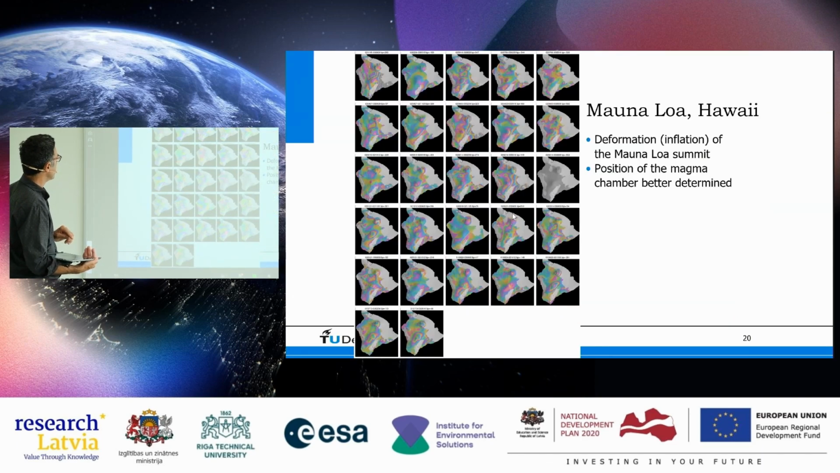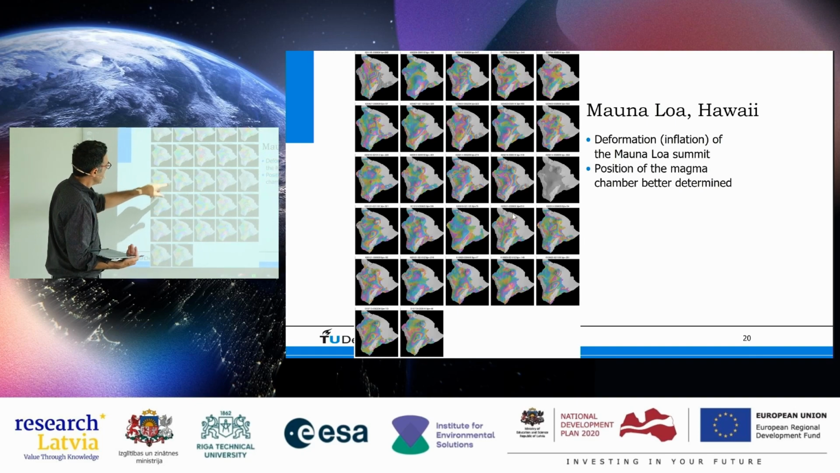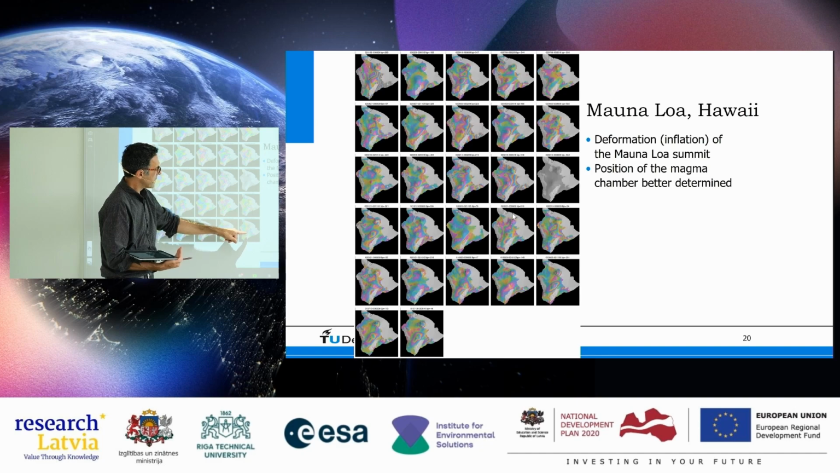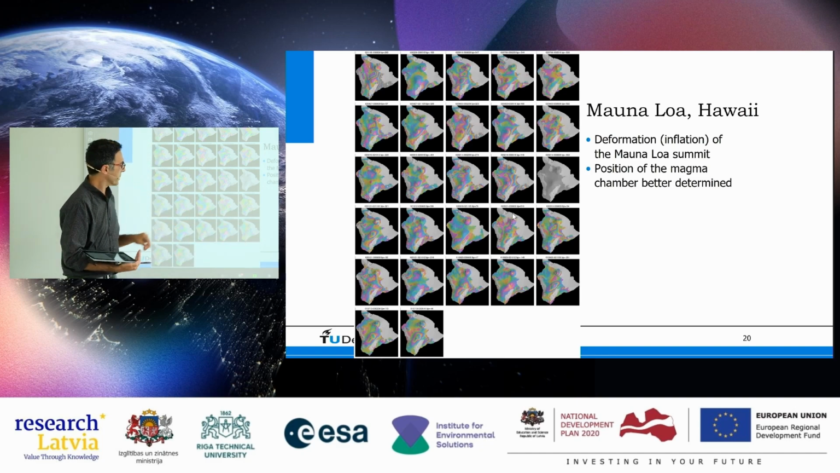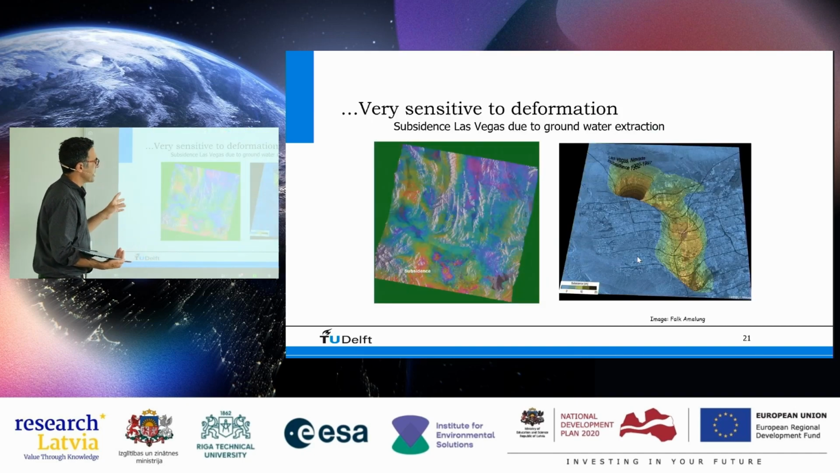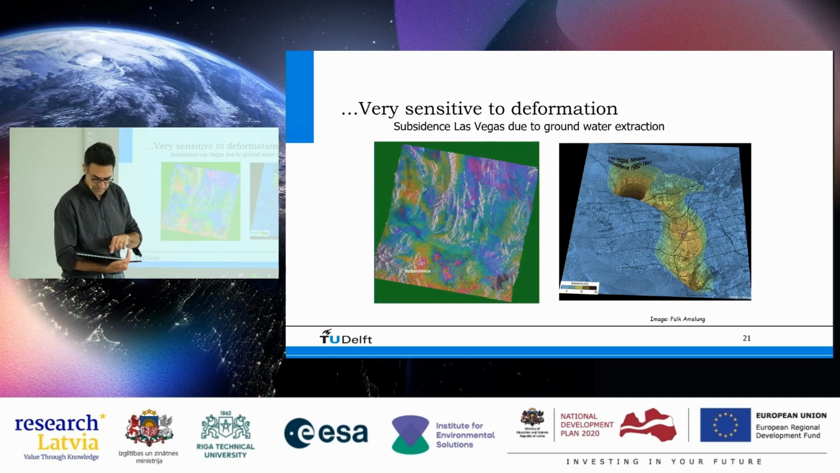Other example here, this is a volcano, Mauna Loa on Hawaii. And again here, all these images that you see, the fringes that you see, are now not related to the mountain itself, to the volcano, but they are related to inflation or deflation of the volcano. And finally, an example with subsidence. This is water extraction in Las Vegas. And also here, this little pattern over here. Now, this doesn't indicate topography, but it is deformation.